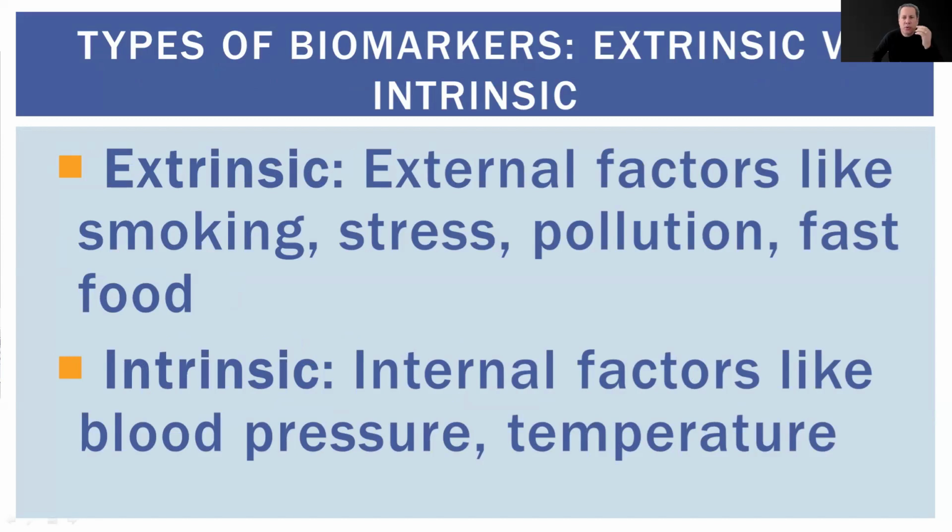Biomarkers come in two categories. Extrinsic biomarkers are things outside the body that affect health, like cigarette consumption, stress, pollution, and fast food. Intrinsic biomarkers are measured from within the body, like blood pressure, serum levels, or temperature. Both types help us paint a full picture of the patient's condition.